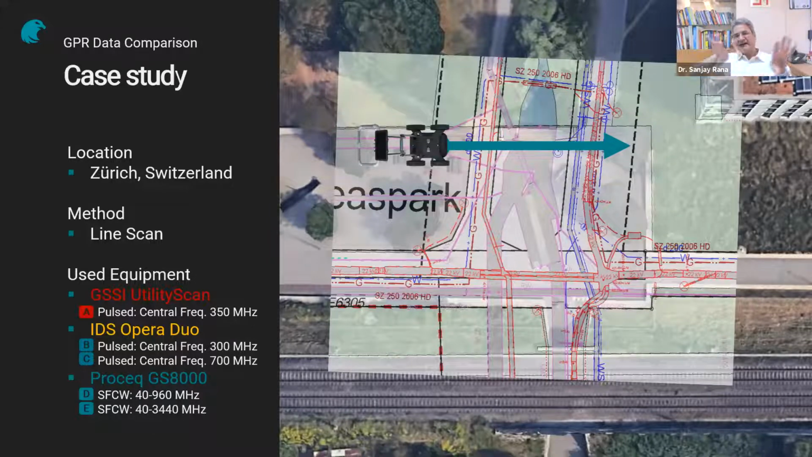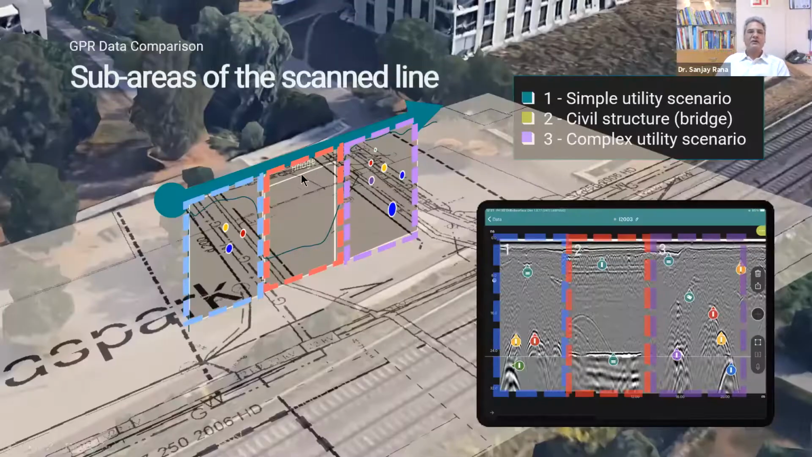You can obviously divide the files later for your internal analysis, but when you're seeing it on the screen, you actually see both the frequencies together. So you can shift the window and look at the shallow part with the high frequency and the deeper part with the low frequency. That's a beautiful thing. Anyway, coming to this particular comparison, this was one area which was scanned, and it had basically three major parts. One was a simple utility scenario, the next was a civil structure, a bridge, and then a complex utility scenario.